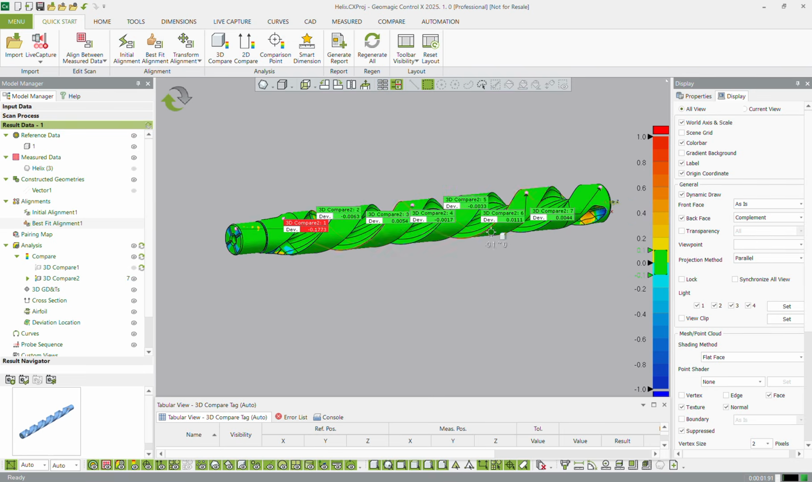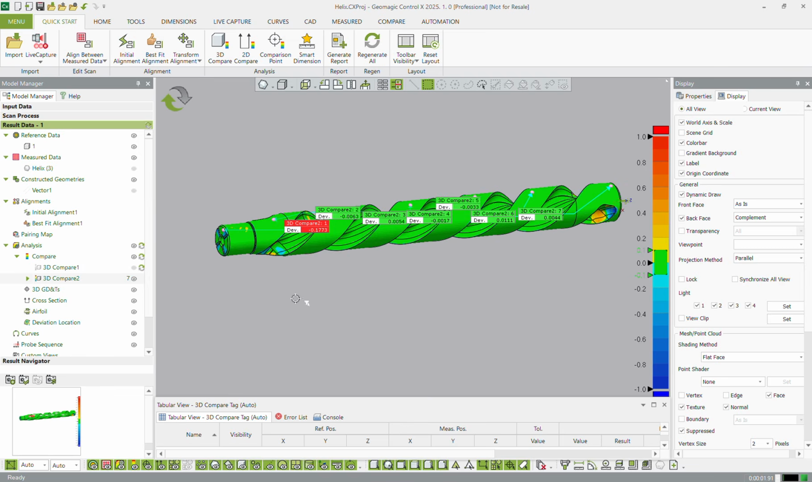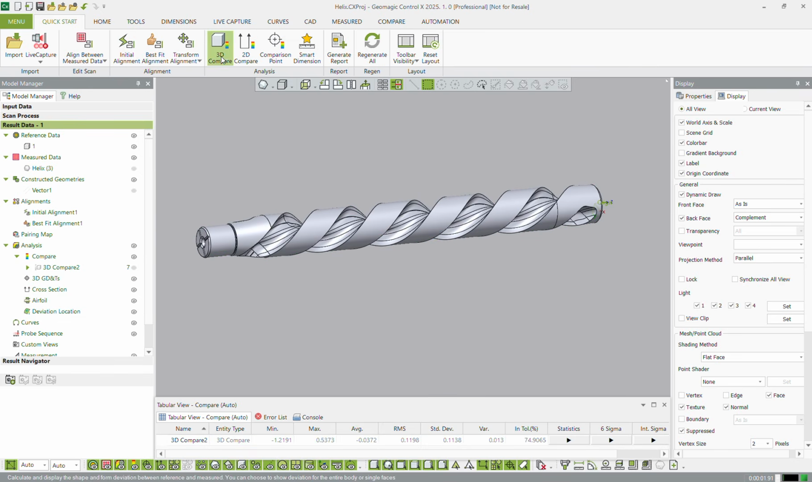And I'm going to leave them like that. Grab this 3D compare, hit reassign viewpoint, and there we go. We've updated our screenshot as well. I'm just going to delete this other one that we don't need. Perfect. Okay, so we've done a 3D compare, and I can turn that back on again to see if there's